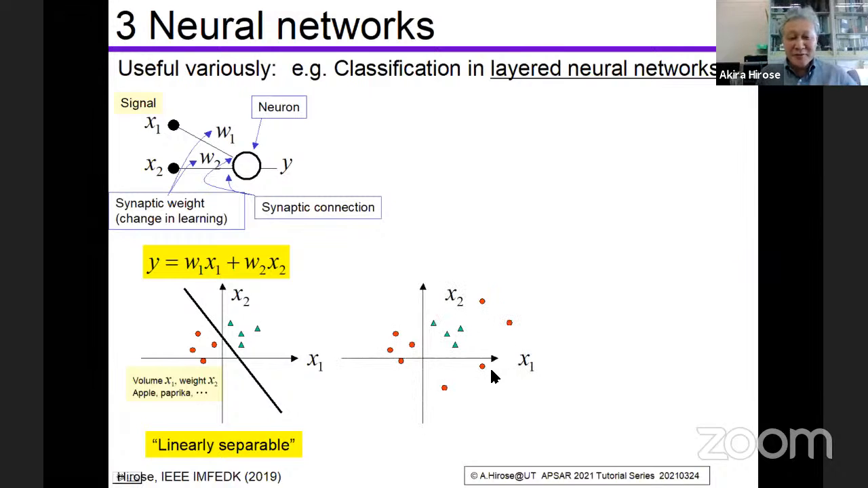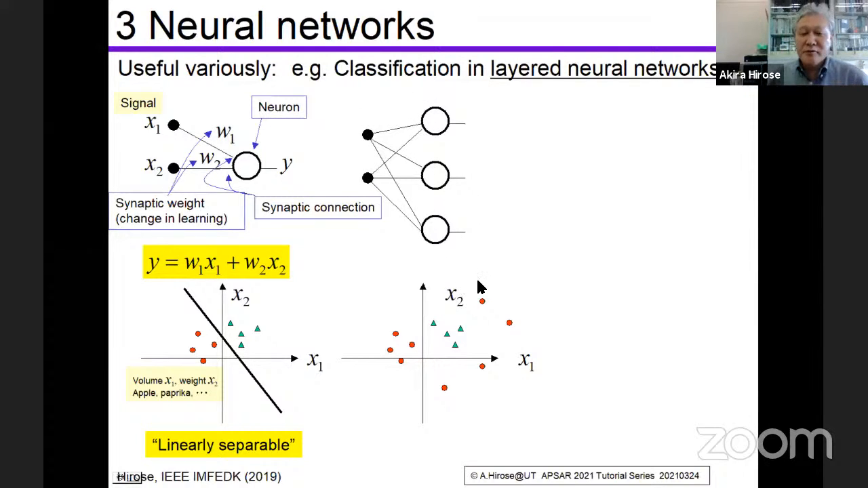Then, what happens for this case? We have paprikas here, and we have apples here, but we have other apples here also. Then we do the following. We use this neuron to obtain Y1 by putting this line here.